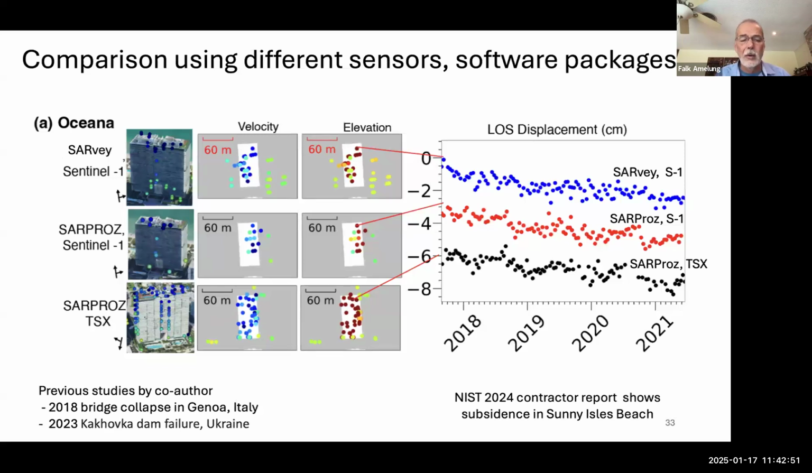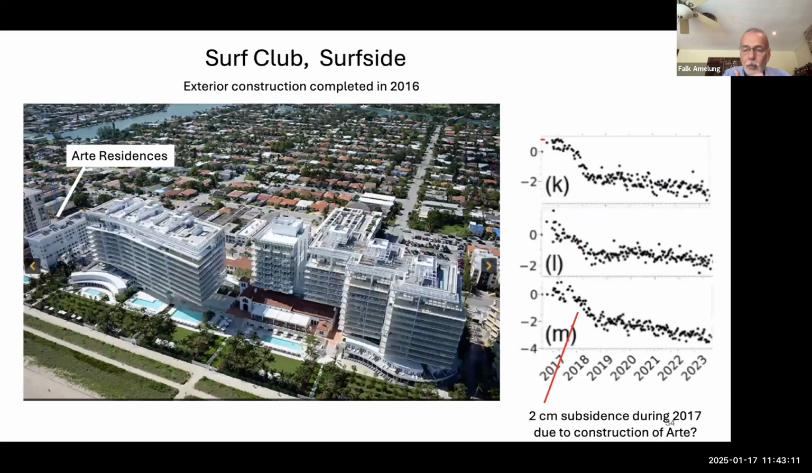It was used, for example, by one of our co-authors to study a bridge collapse in Genoa in Italy, and even the Kakhovka dam failure in Ukraine. So yes, if everything is properly checked, we can trust those results.